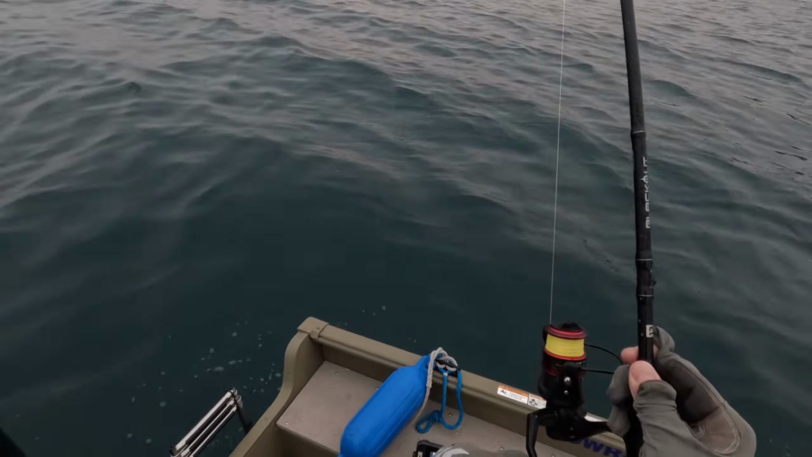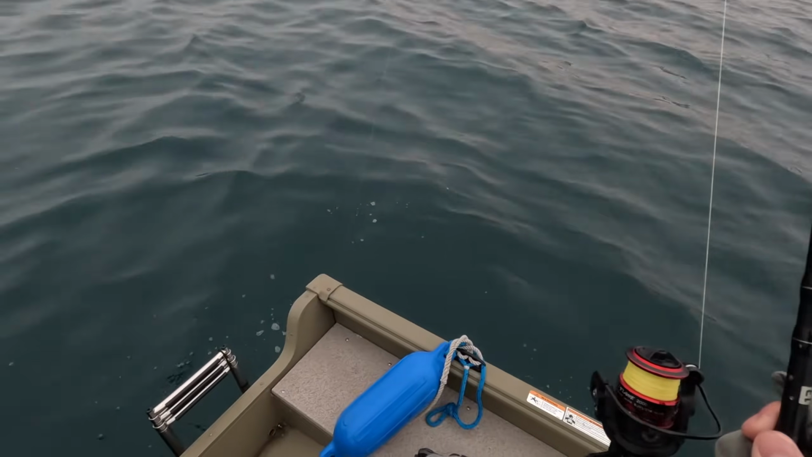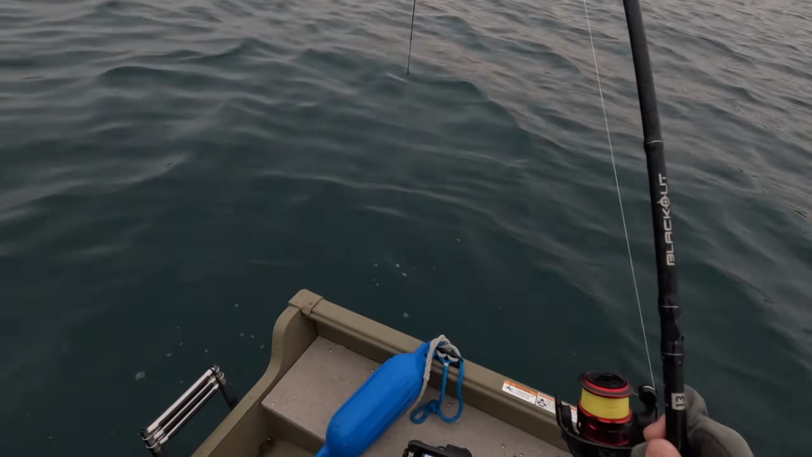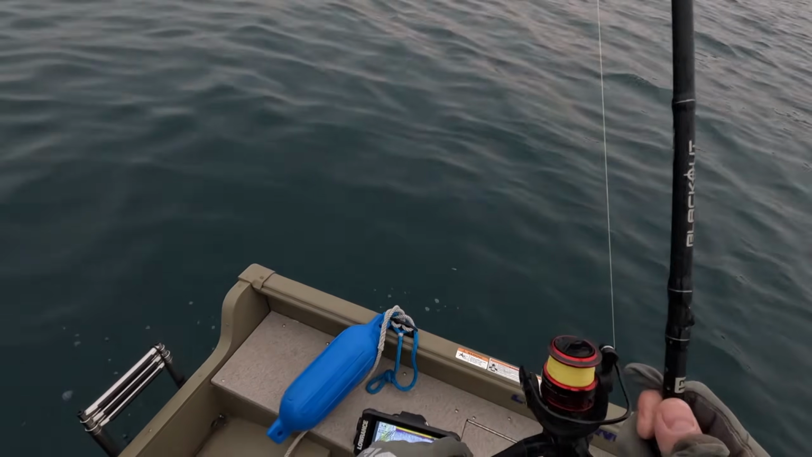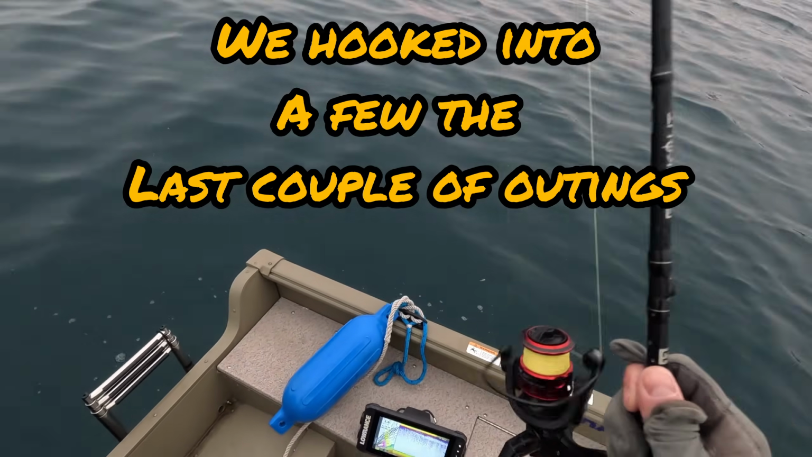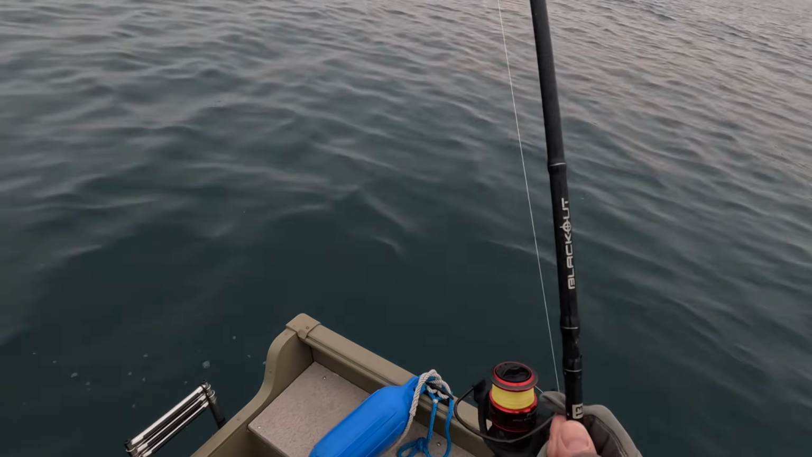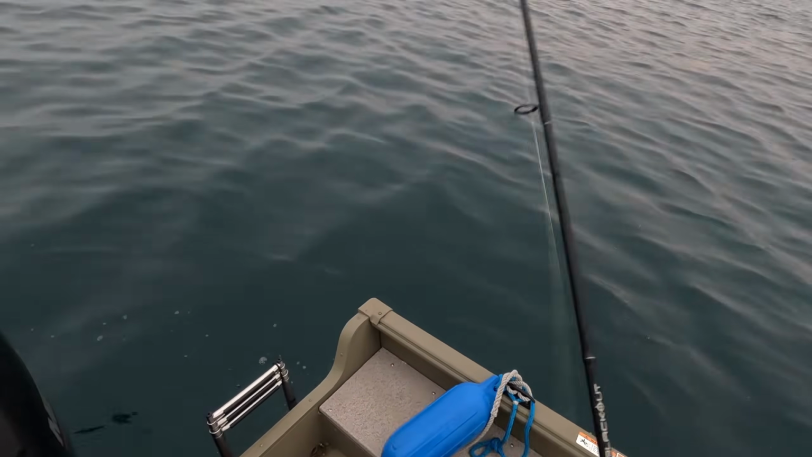Oh, GoPro capture. Oh, this is another sturgeon. Oh, no. Oh, another one. There's just so many down there. Oh, there we go.